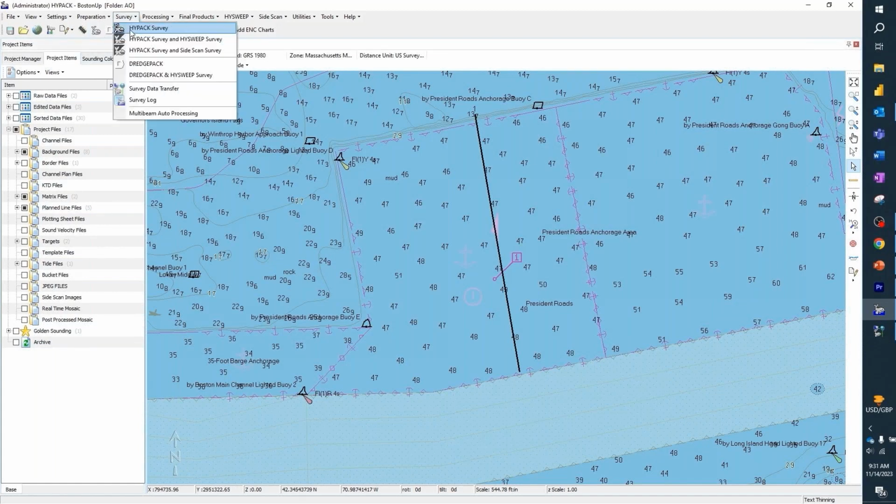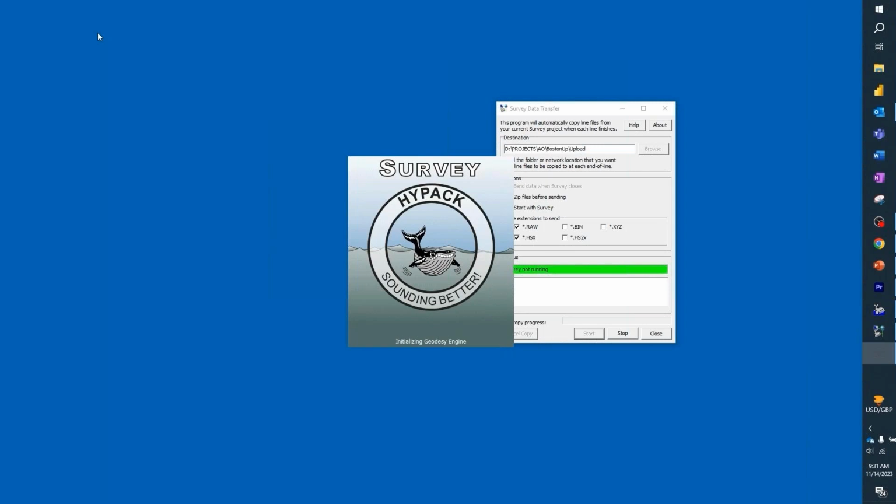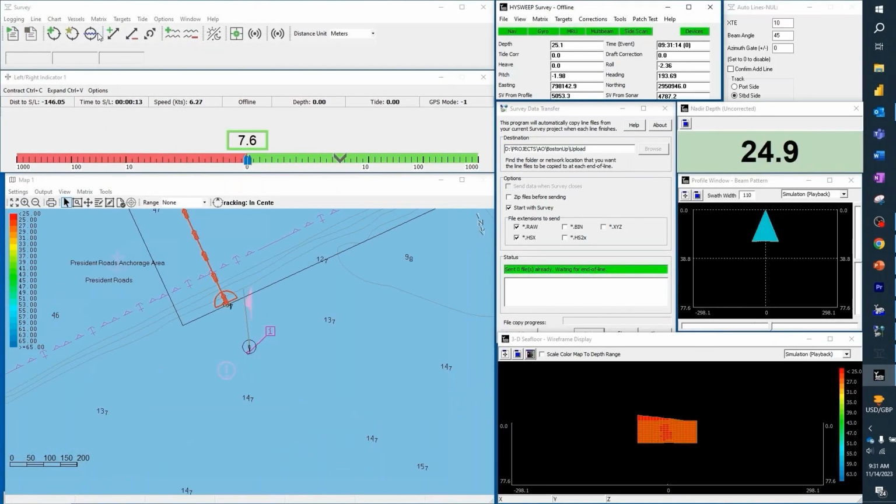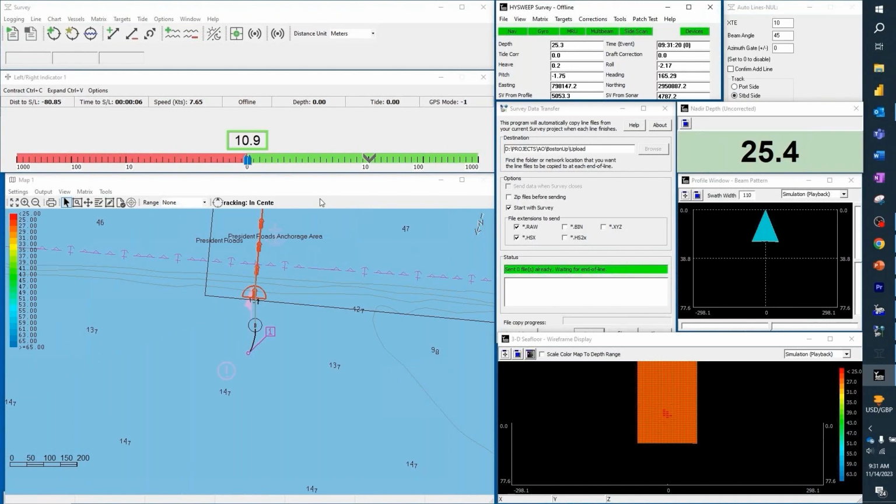Now I'm going to go into survey. Traditionally, we would go under HYPACK survey and HYSweep, but I'm going to use this icon here, the Smart Launch. Smart Launch is going to bring up HYPACK survey and HYSweep survey for me. Now in this simulation, we have everything running, and I have a negative start line gate, so it looks kind of like a D. As long as my vessel passes within my start line gate, I'm going to start logging.